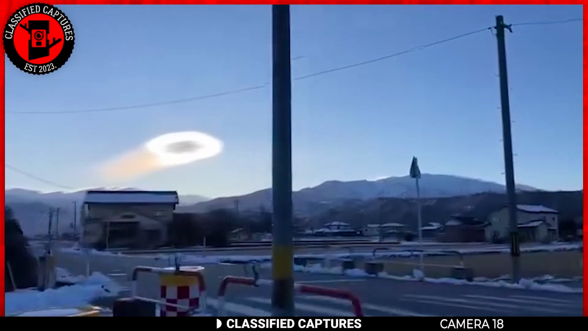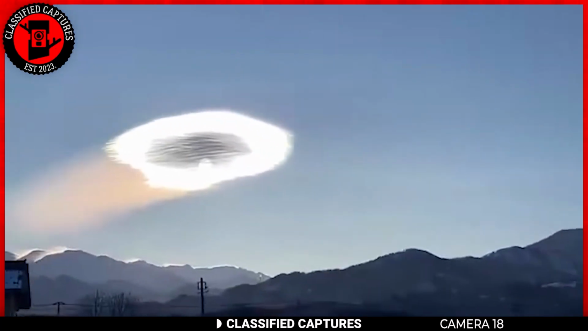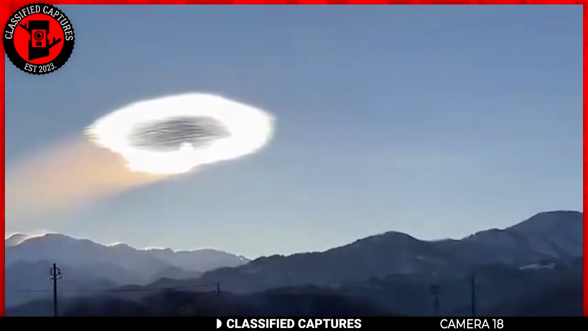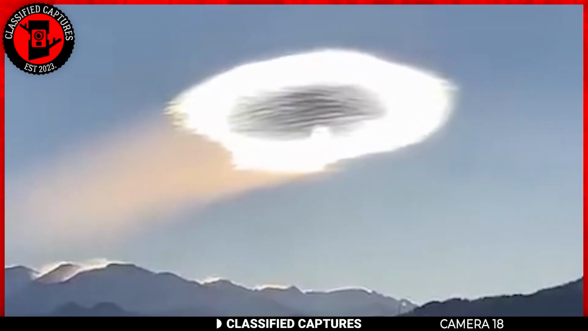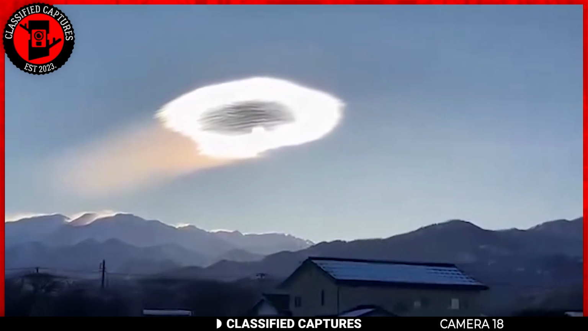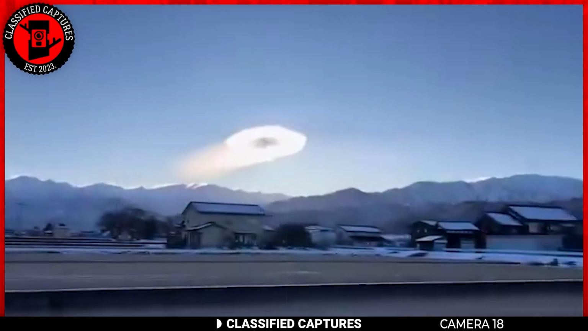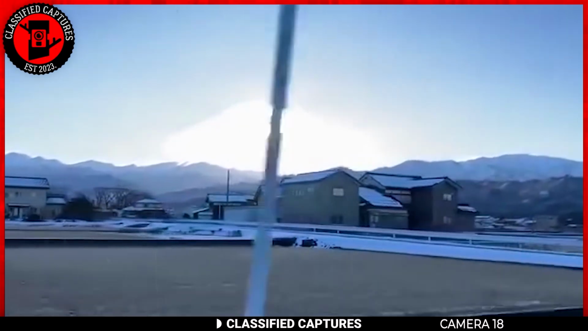Now, let's take a look at another puzzle. In Japan, a mysterious sighting unfolded as a cloud resembling a donut appeared in the sky. The cloud seems to be very white and has a slight glow to it. According to reports, this appeared in the sky right before they had a 7.6 earthquake. While it's very strange, there are some talks that this same type of cloud appeared in Turkey as well just before another earthquake.